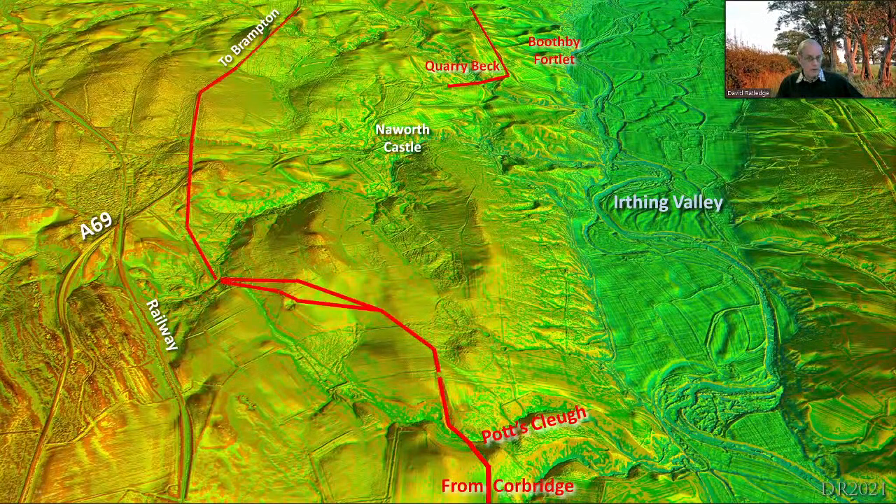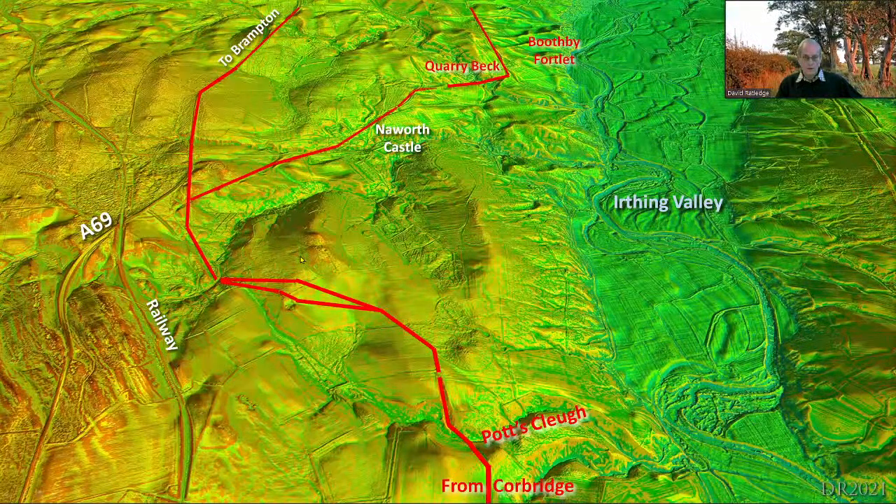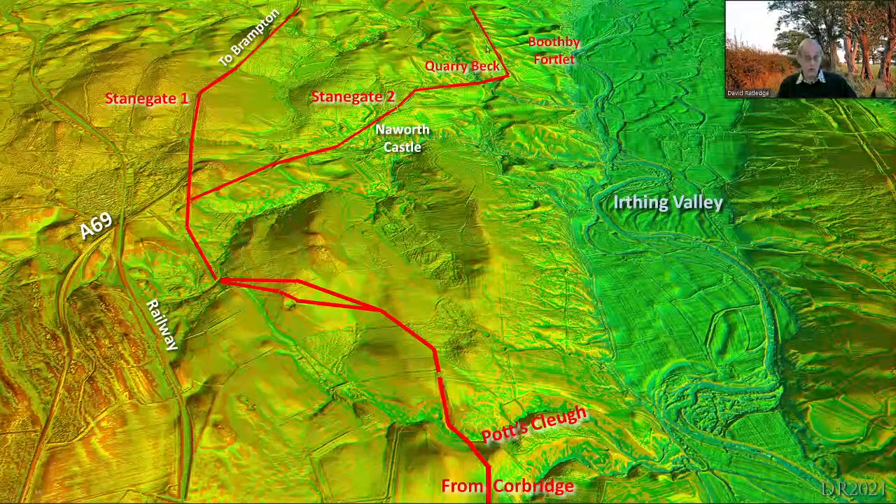Doesn't go to Quarrybeck at all. Comes down the hill and heads off direct to Brampton and perhaps Warwick Bridge and into Carlisle that route. But there must have been a link. Yes, there is a link. So what's the likely explanation? I'm not the first to suggest this. It's a suggestion that there were two Stane Gates, an early direct one and a later one which served the fortlets and forts that were then added to it.